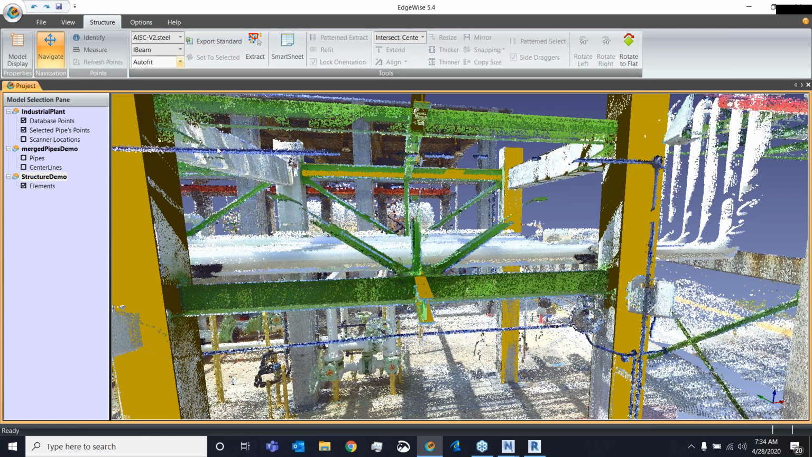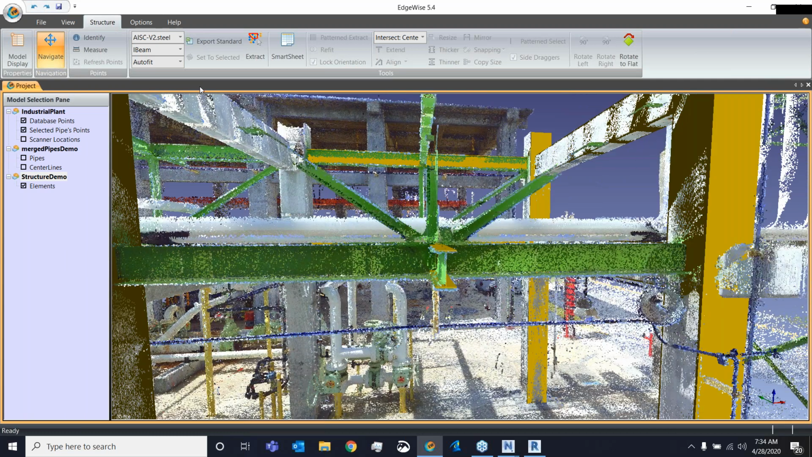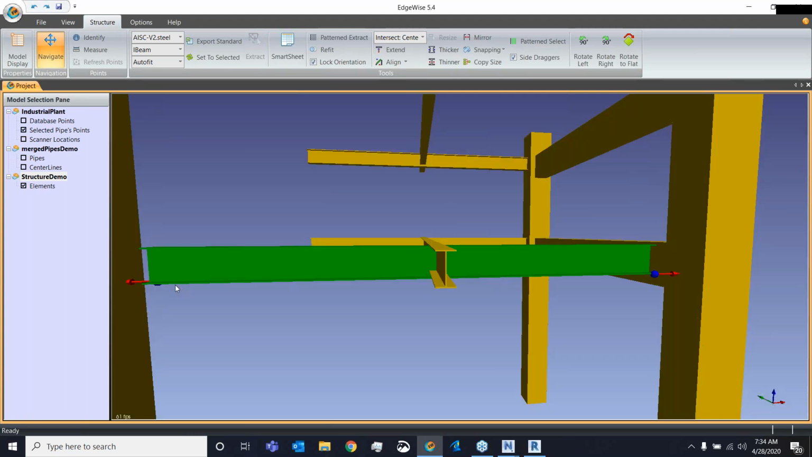All right, so I'll click extract, left click to draw my box, double left click, and give it a sec. What it's going to do is browse that catalog and choose from the catalog the member size that best fits. And there is my first beam.